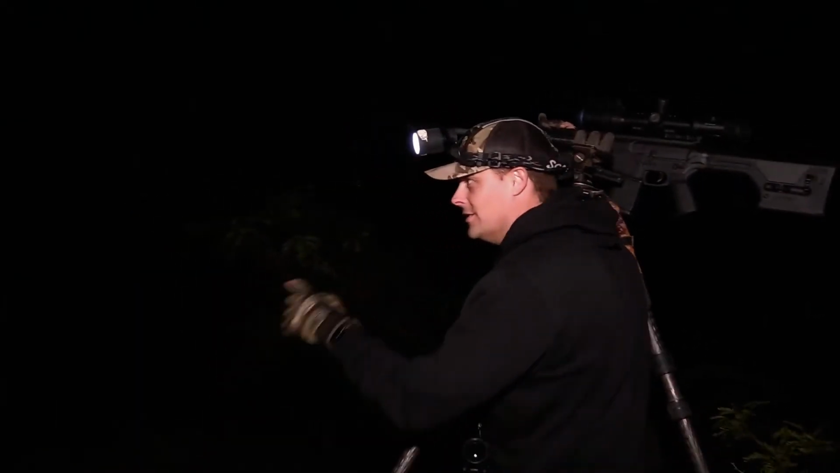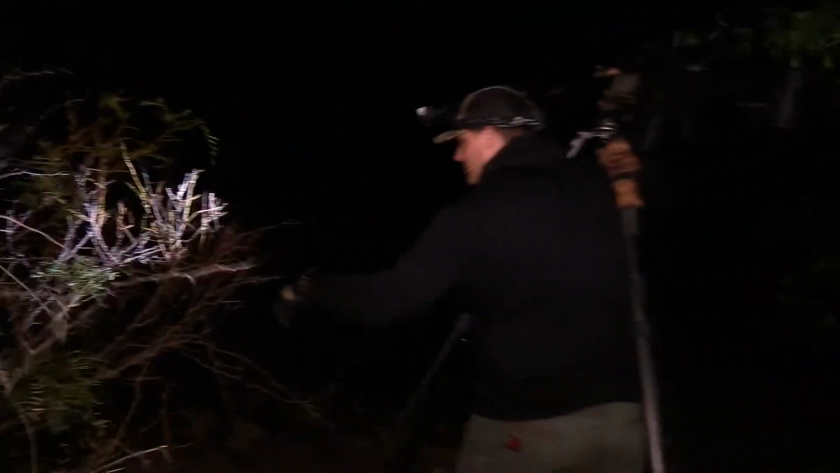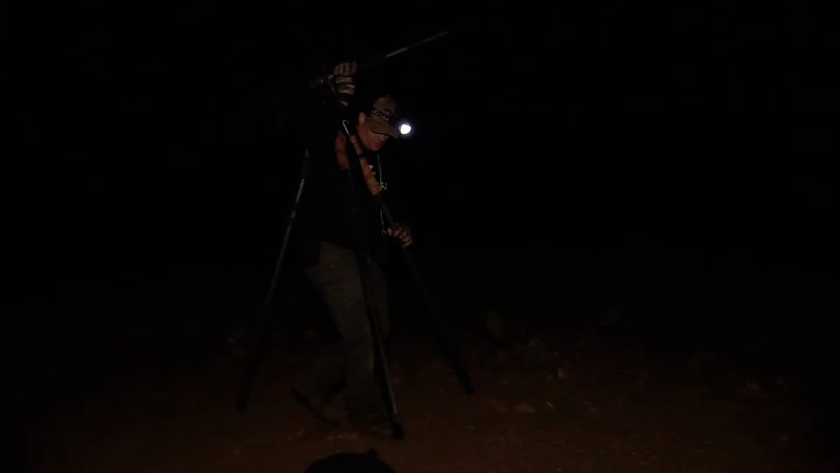Let's go look at this second one. Yeah, you can tell this is just a little bit of the lane we had to work with. I mean, there was no shooting through this stuff, that's for sure. That's another good one, man. Both just good sized boars.